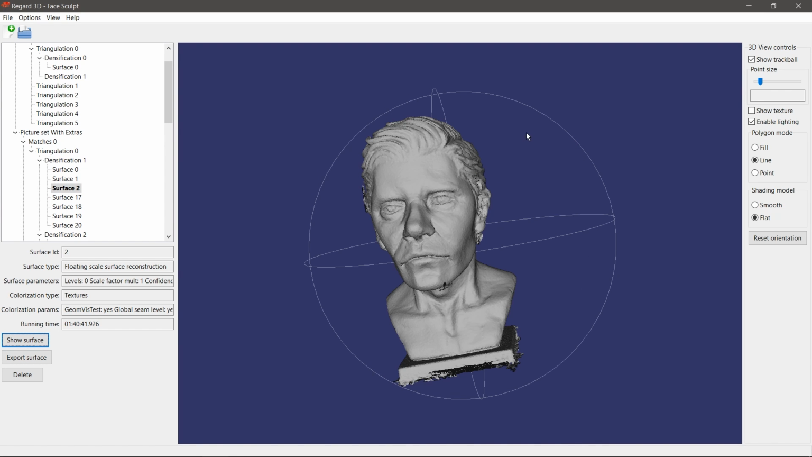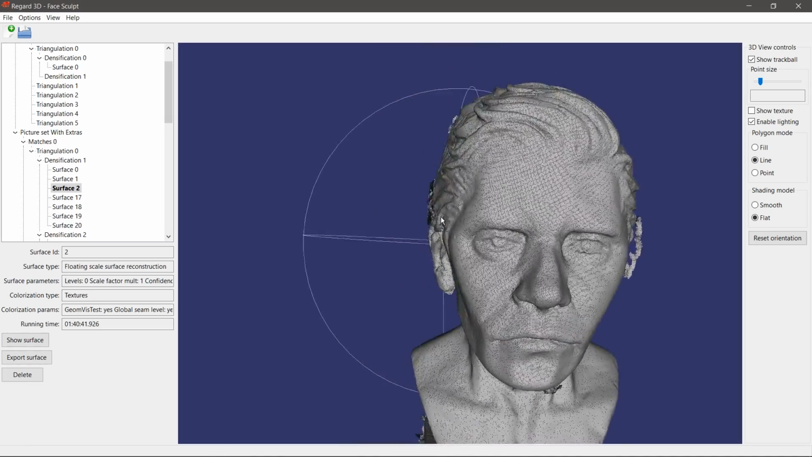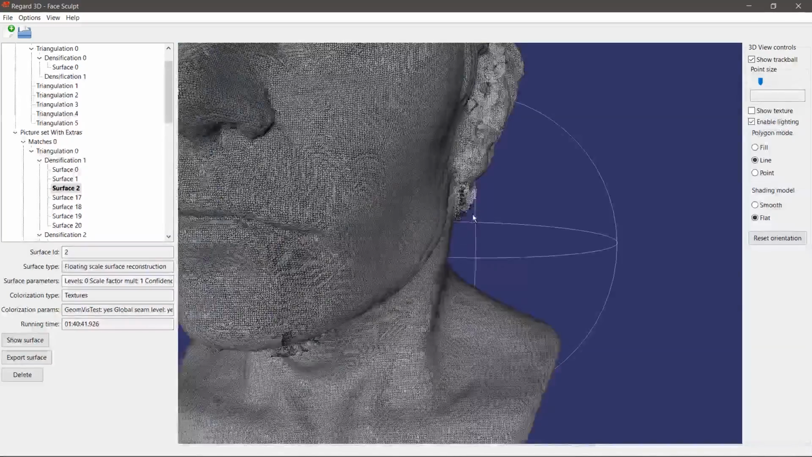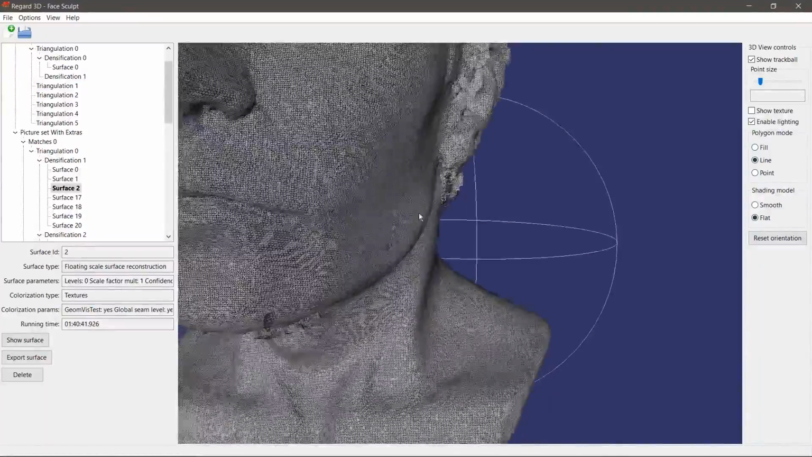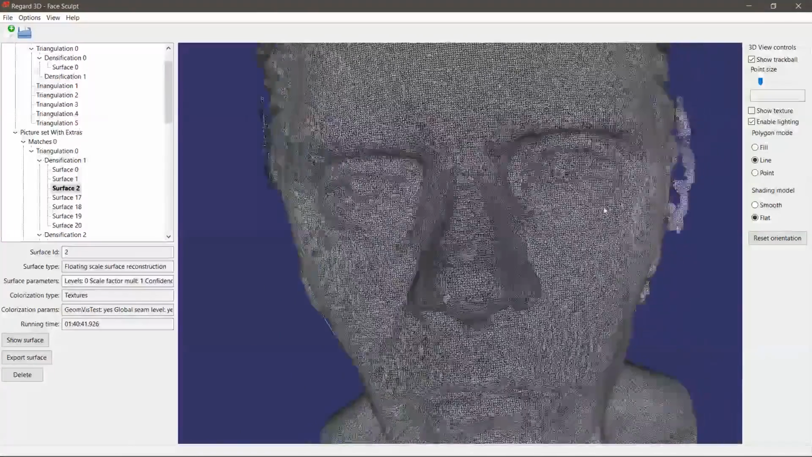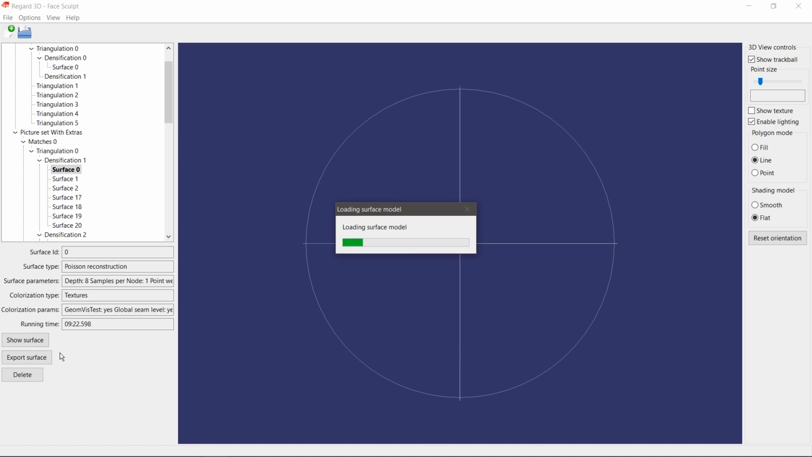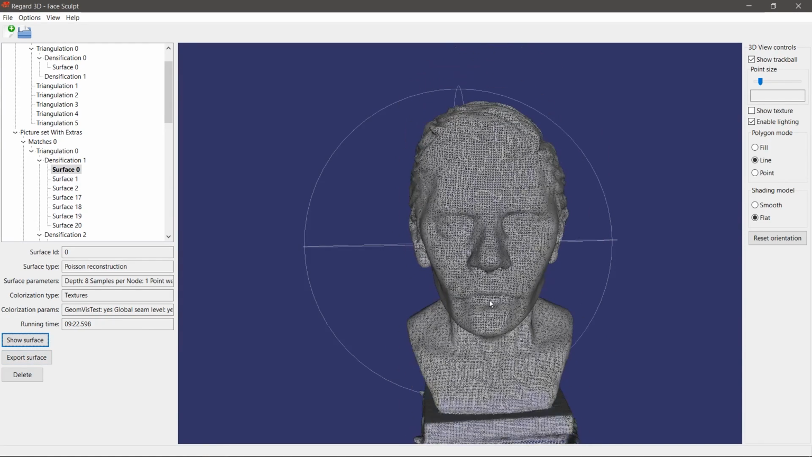So this is the floating scale reconstruction. You can see there's a lot more artifacts, especially here close to the ear, which would be hard to fix, and the chin. So the Poisson works a lot better for this. So anyways, once you have your surface, so let me go back to this one, you can export it and then you can open it in Blender, or if you want to clean it up in something easier, MeshLab.